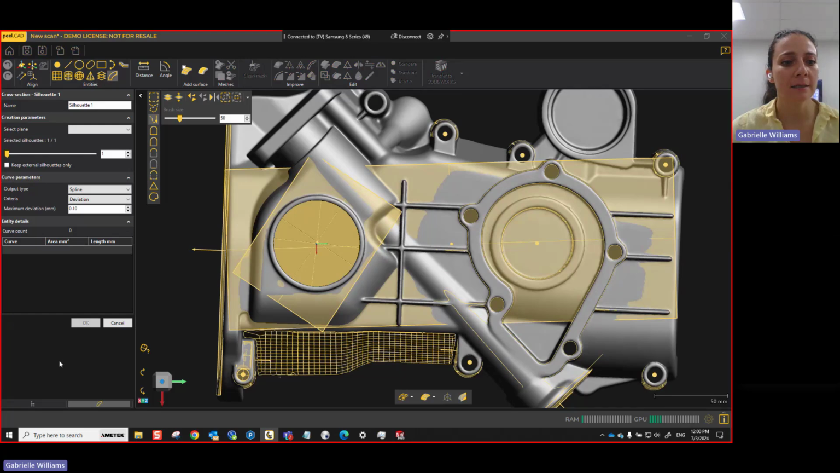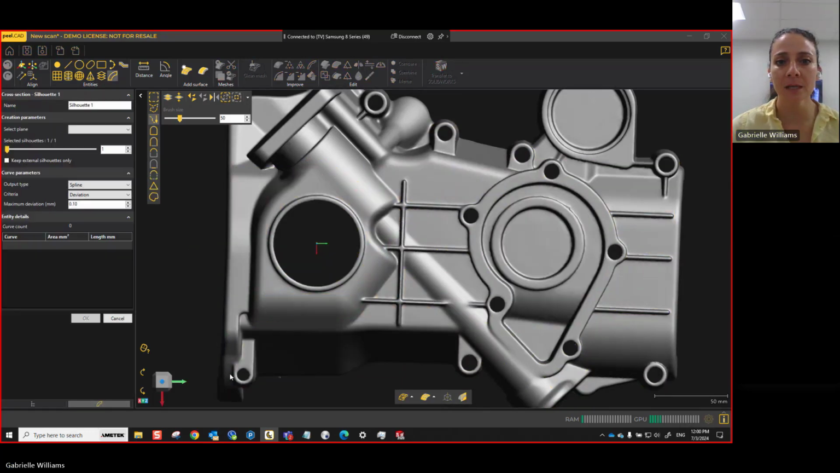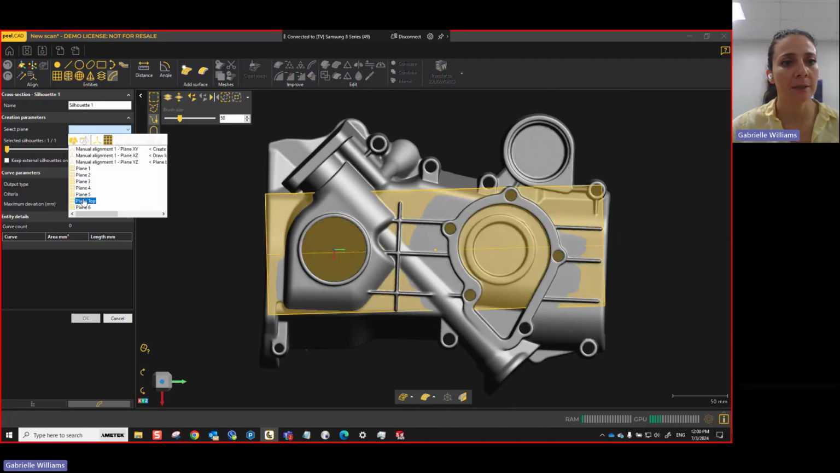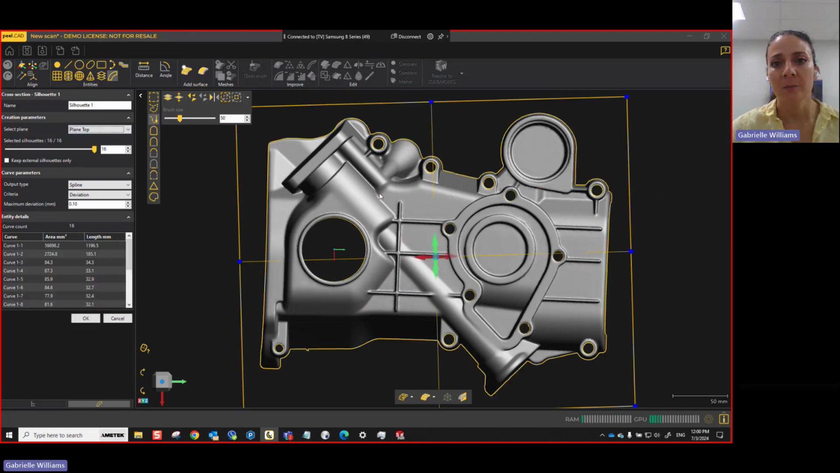Something like this, and let me turn off the entity so we're only looking at the mesh. Something like this, you can just select that top plane, and then it's going to give you a silhouette of the entire thing and place it right where that plane is. So you can easily find all your hole locations all at once.